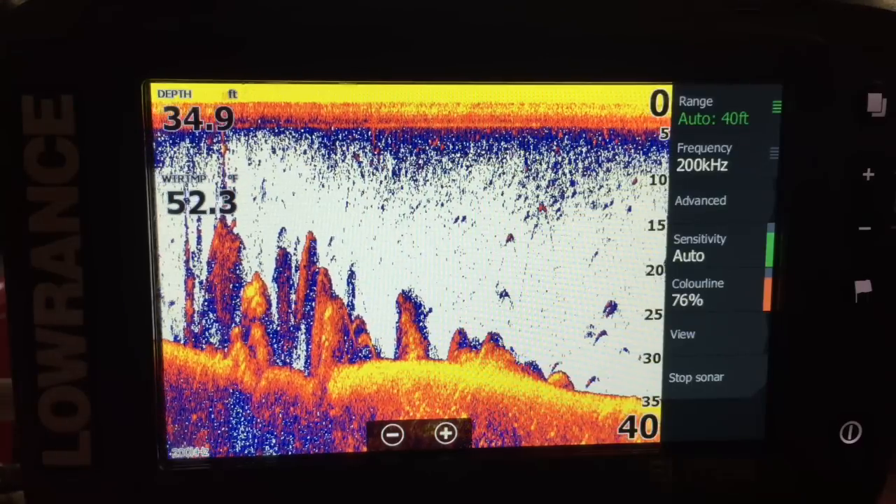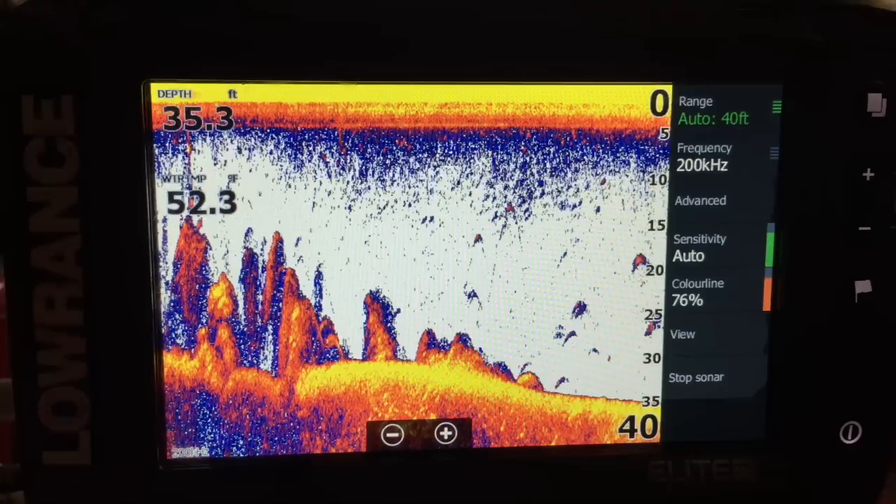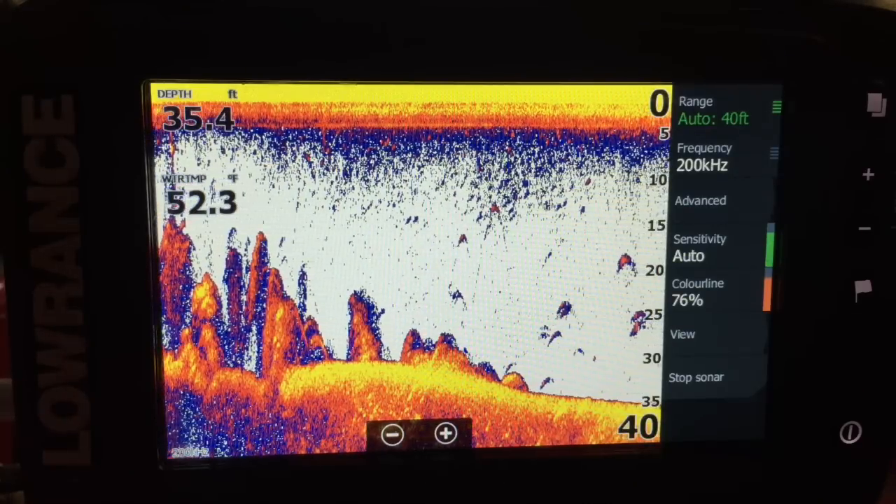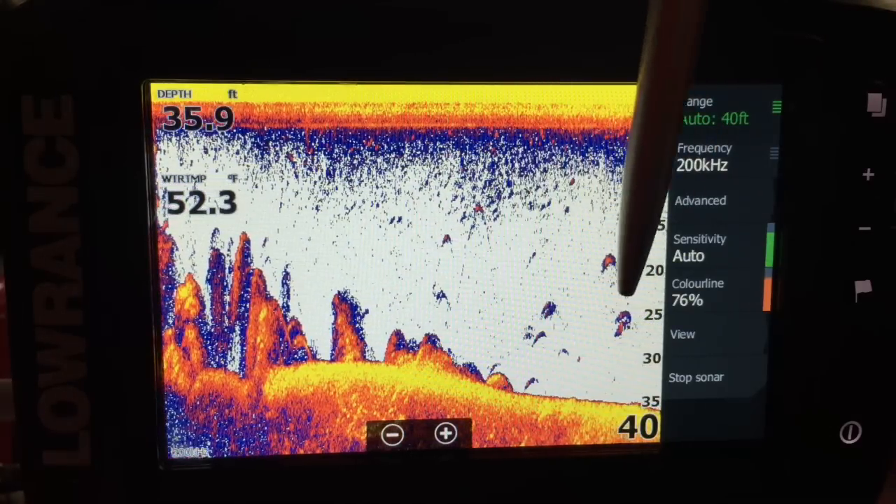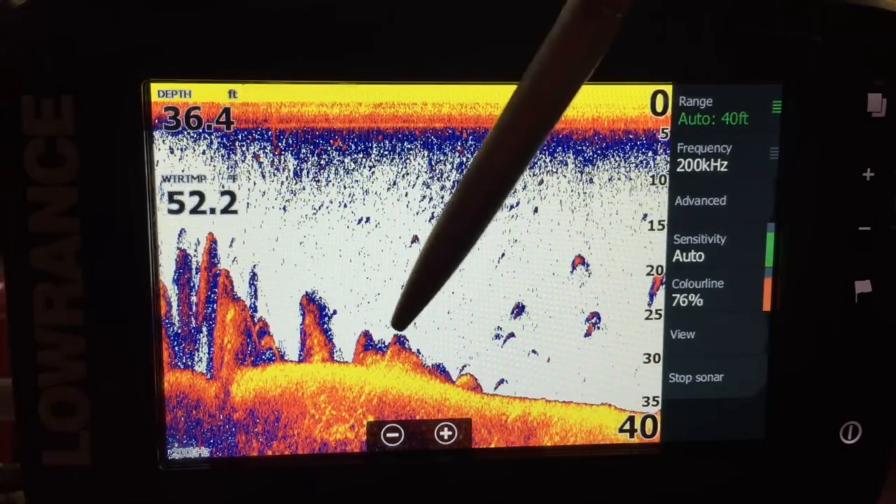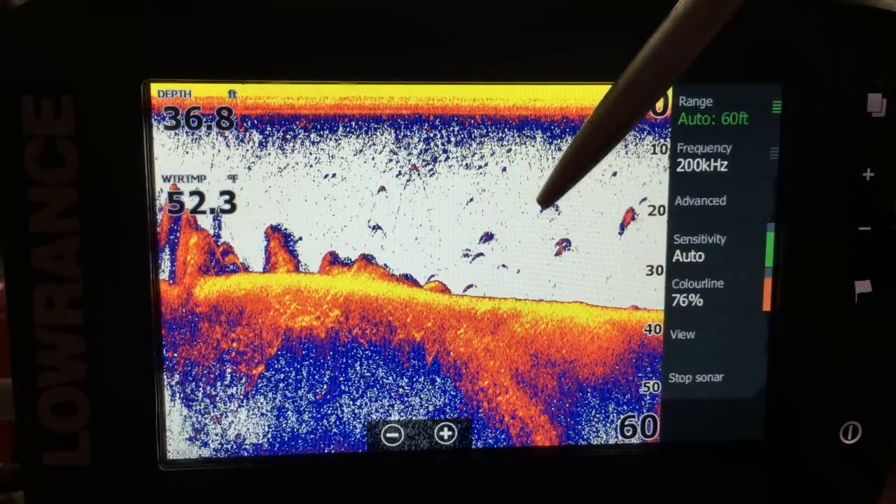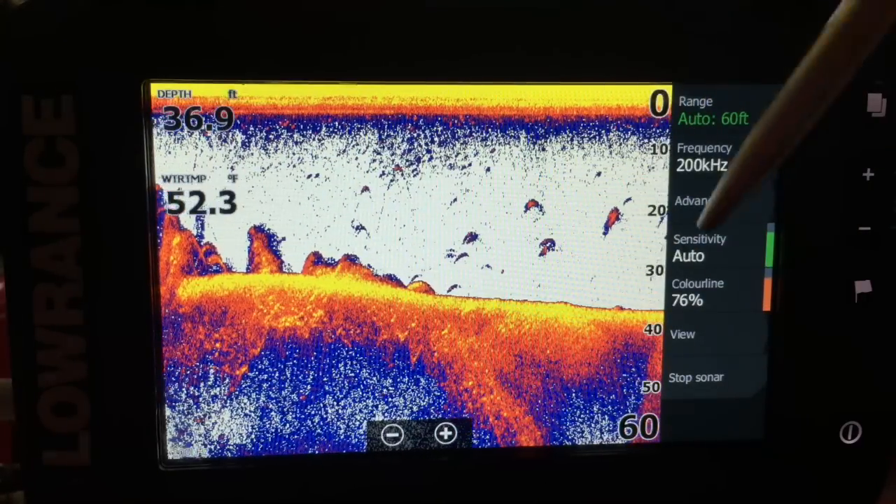But what you'll see later, you'll see live images I've taken pictures of and stuff like that, which I'll explain a little bit more. So what we've got here, we've got some fish down around here, bit of structure down there on the bottom, little lumps like that. The lumps could be anything, large boulders and stuff like that. You've got some fish arches and stuff here. So it's showing you literally everything.